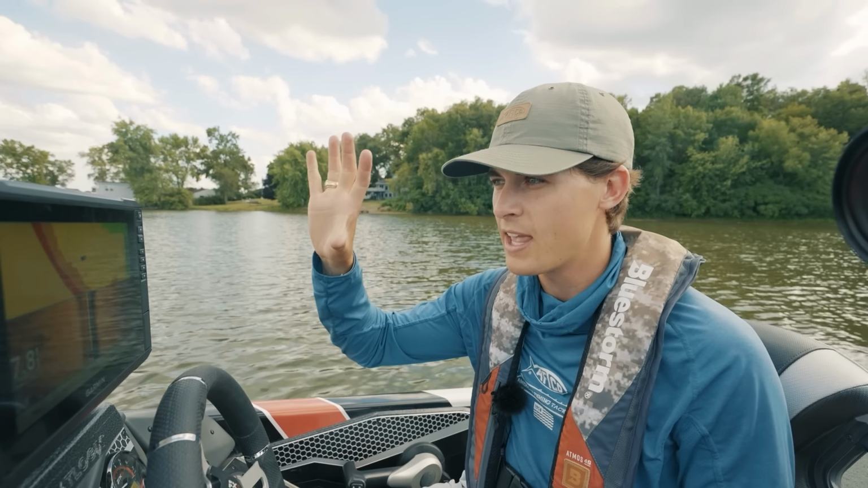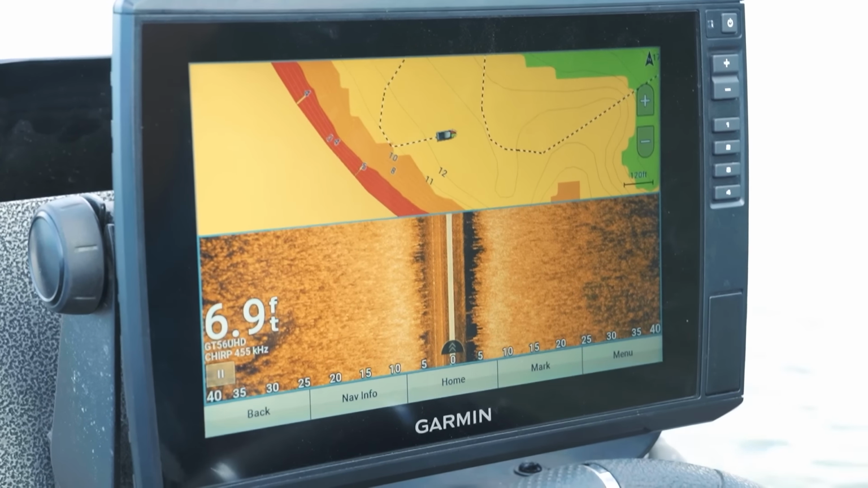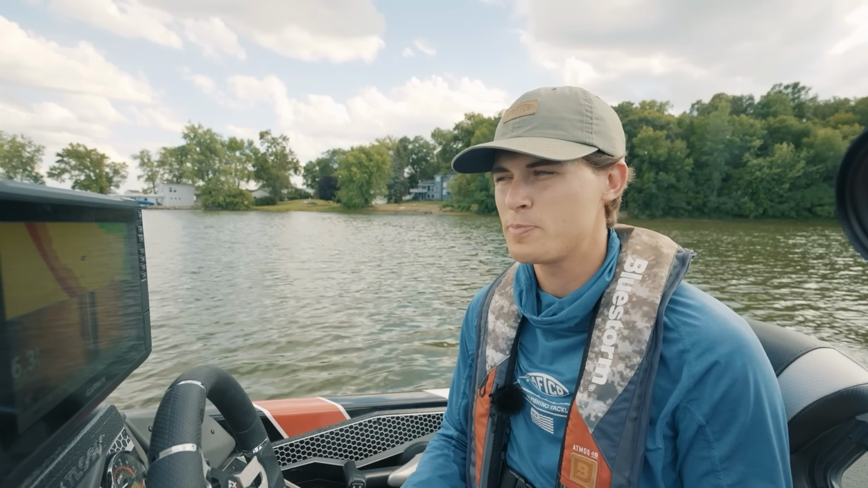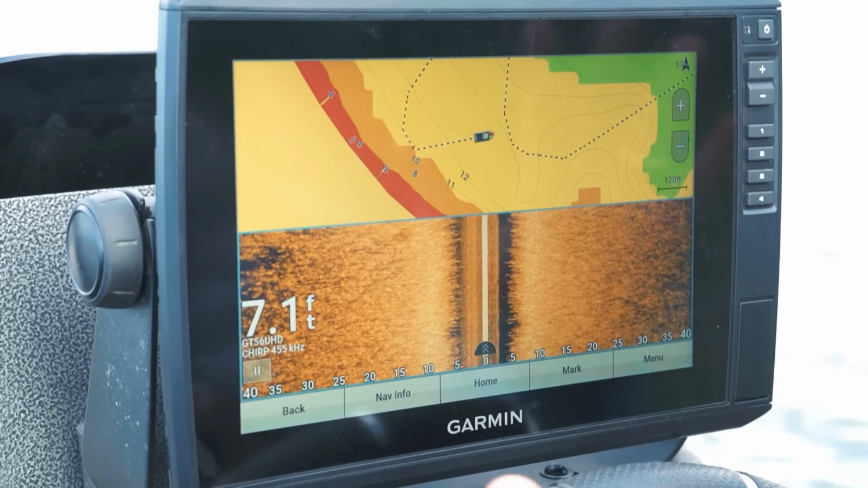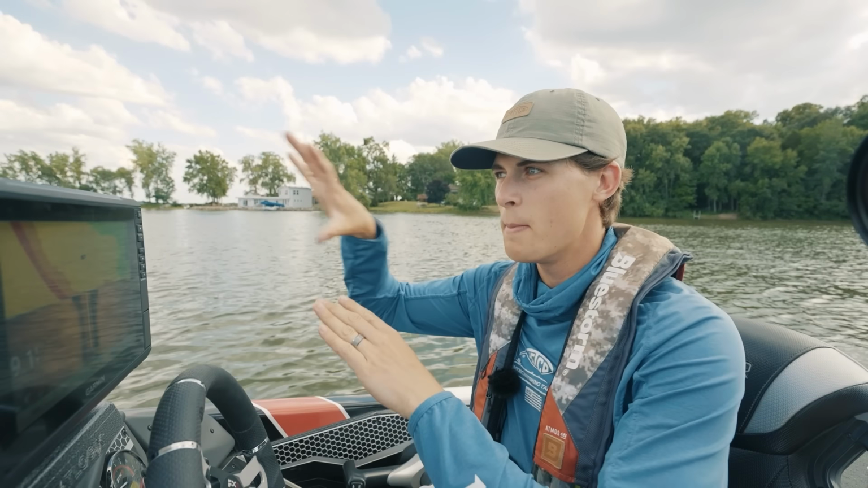So now that we know where to start graphing, let's turn the big engine on, start looking out there for this deep grass. So just like every other type of offshore fishing, I am running mapping on the top of my screen and side scan on the bottom. I prefer not to use down scan or traditional 2D sonar a whole lot. I'll explain one situation here in a second in which I do use those, but most of the time, this is the layout I have. Now, if you've got 2 graphs at the dash here, that's even better. You can have side scan on one, mapping on the other, and maybe even mapping and down scan.